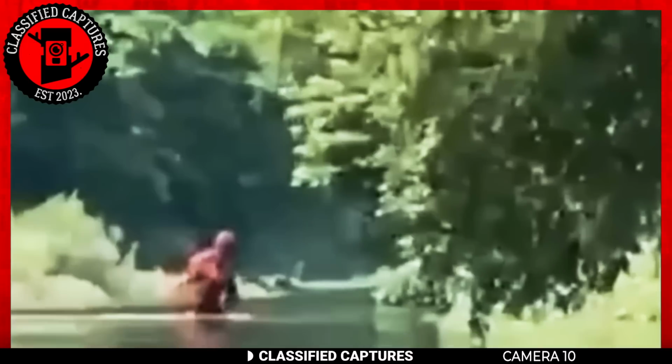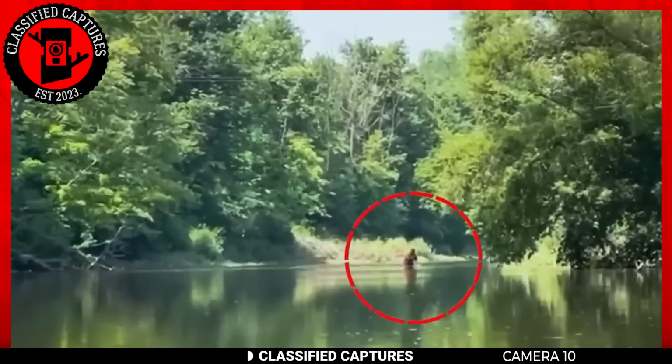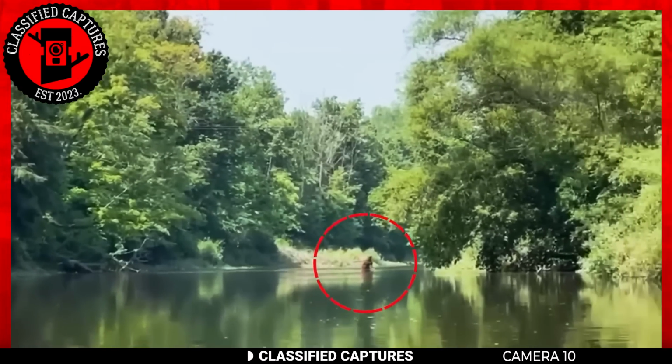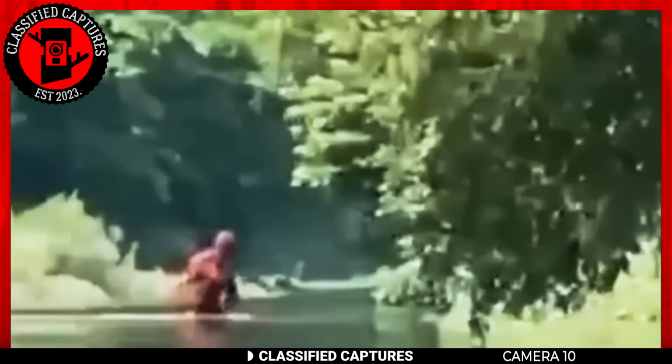Next up, we delve into the mysterious realm of Dewey Lake, Michigan, and its elusive monster. If you haven't yet heard of this creature, don't worry, you're not alone. It's been buried deep in the annals of local lore, dismissed by many as nothing more than an old wives' tale. But what if I told you that there's compelling footage that challenges the prevailing beliefs?